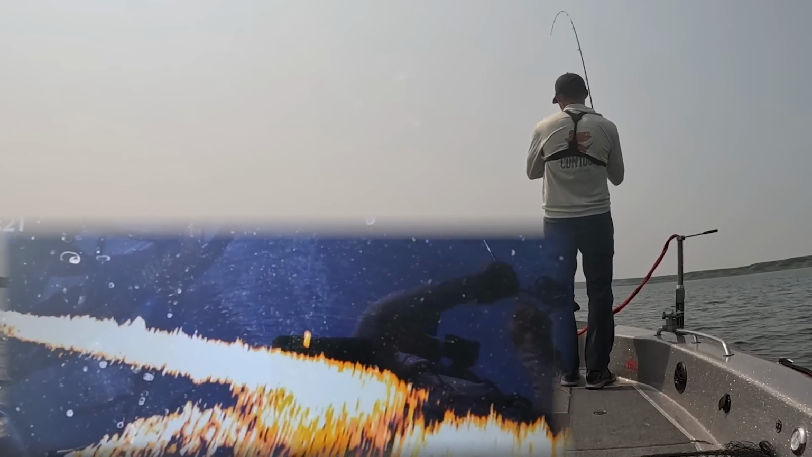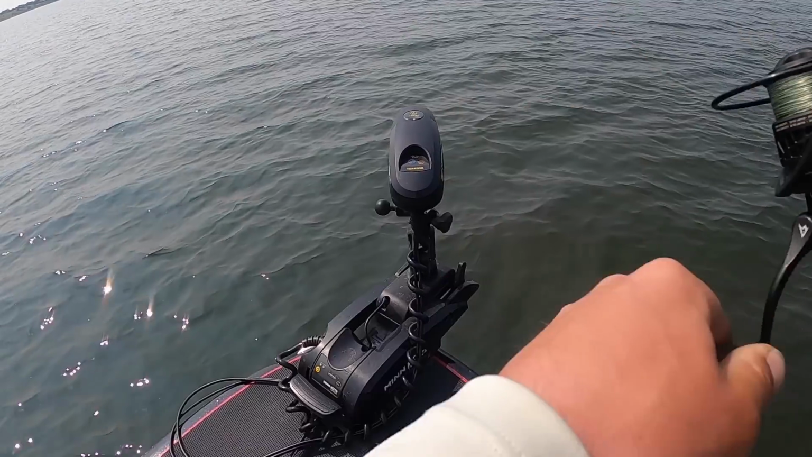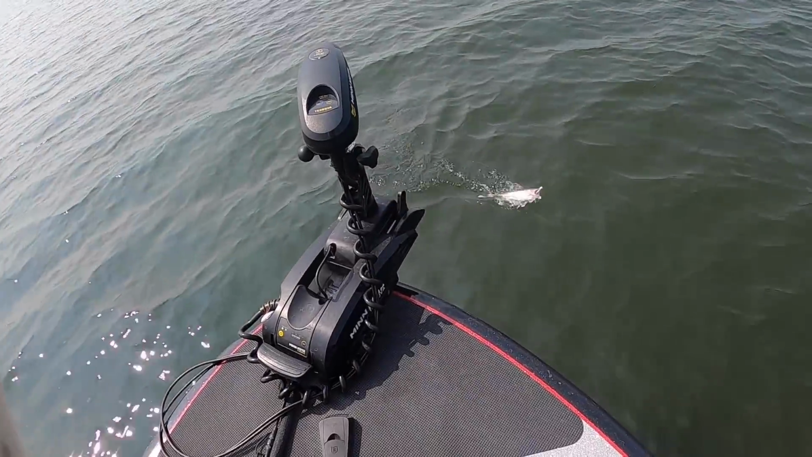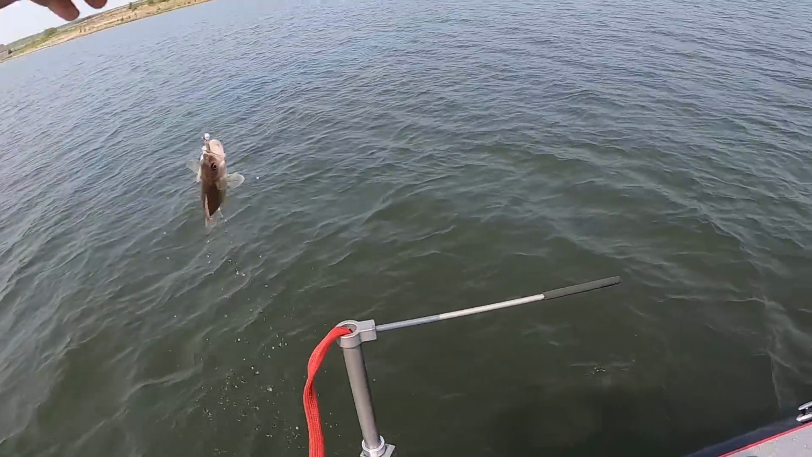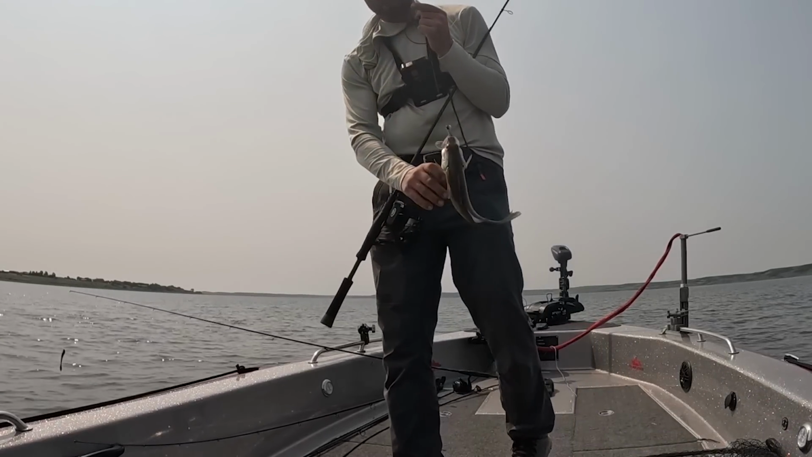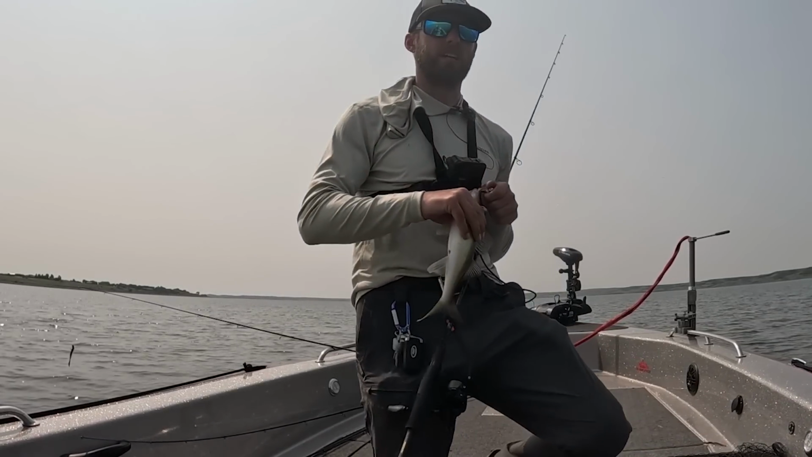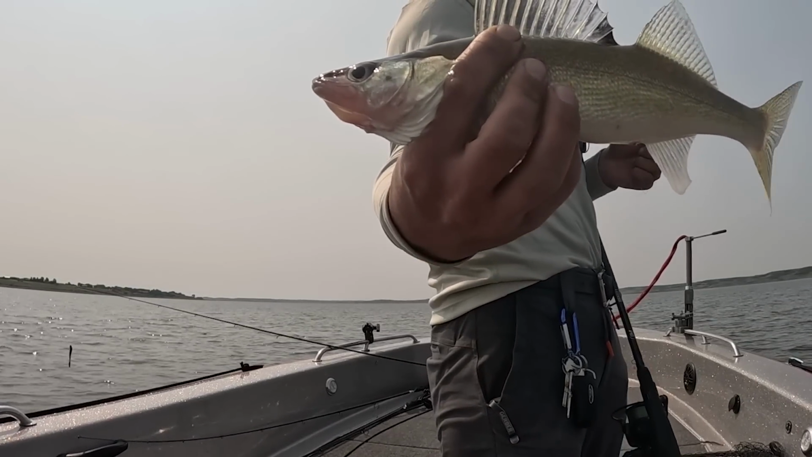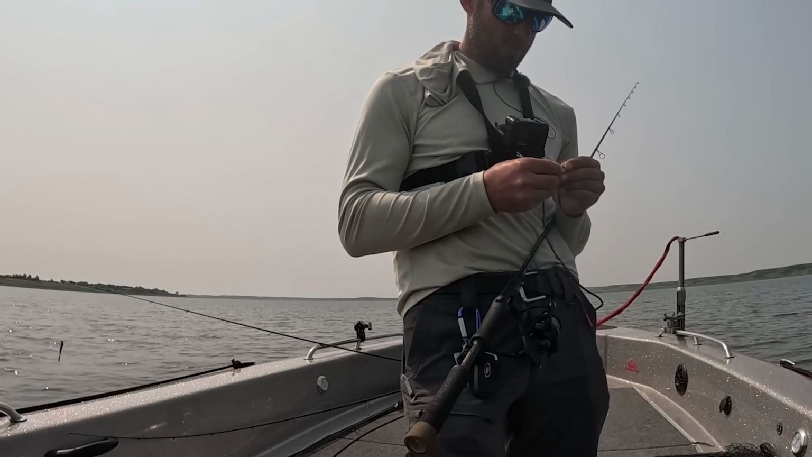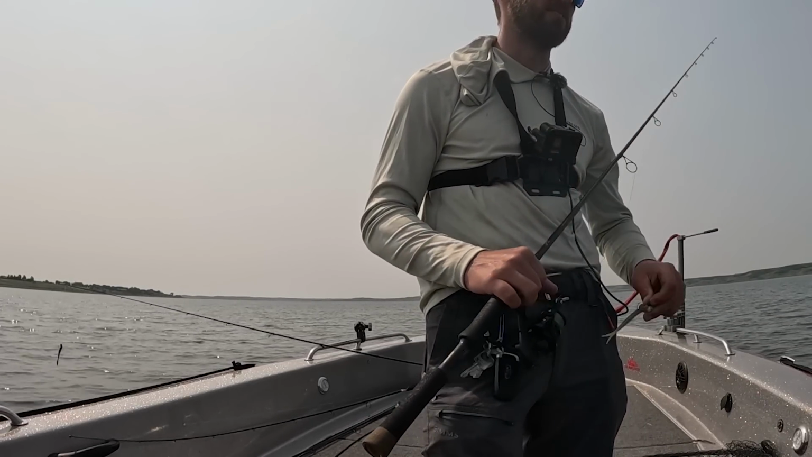Right there, fish on. All right, what do we got? Little guy, little guy. Lots of this happening. I've probably been to like 4 spots. I don't know if right away in the morning it's just a little better with these shallow fish and basically no wind or what, but I've caught a lot of fish that size.